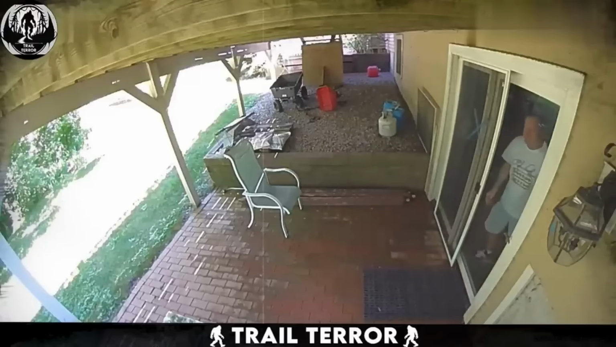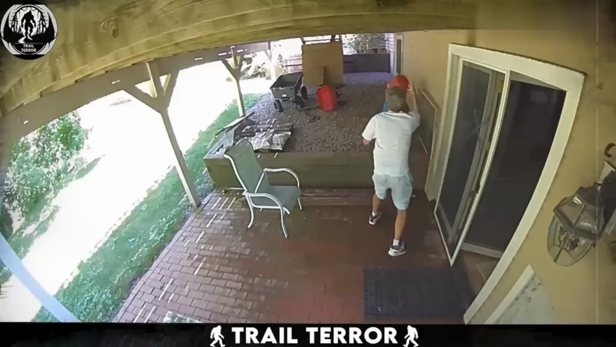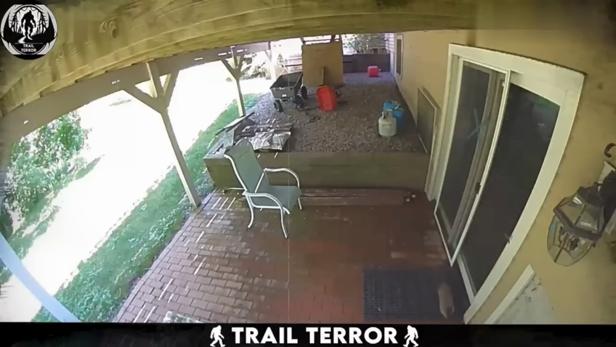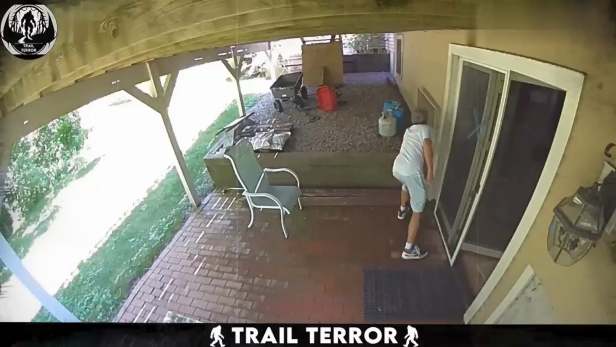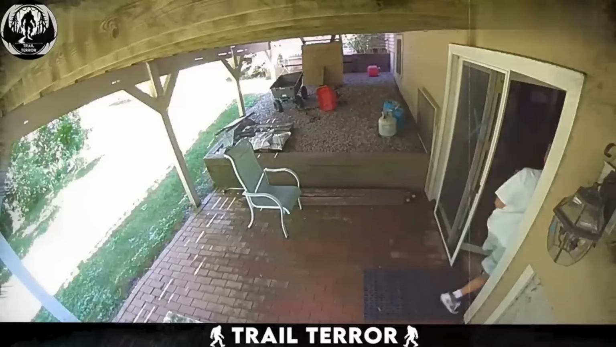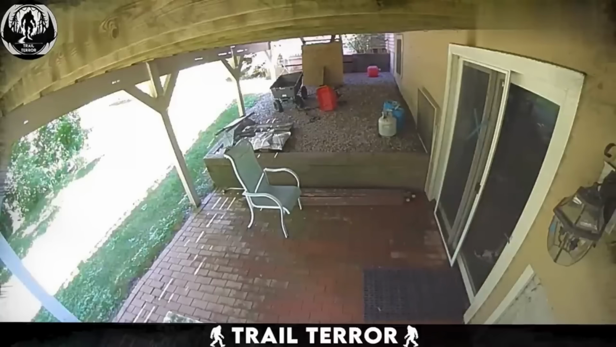But things take a turn. That woodchuck isn't scared easily. Instead of running away, it charges towards the man. He beats a hasty retreat back into his house, slamming the door behind him, just as the woodchuck hustles past and out of sight. Honestly, this is a little funny to me.